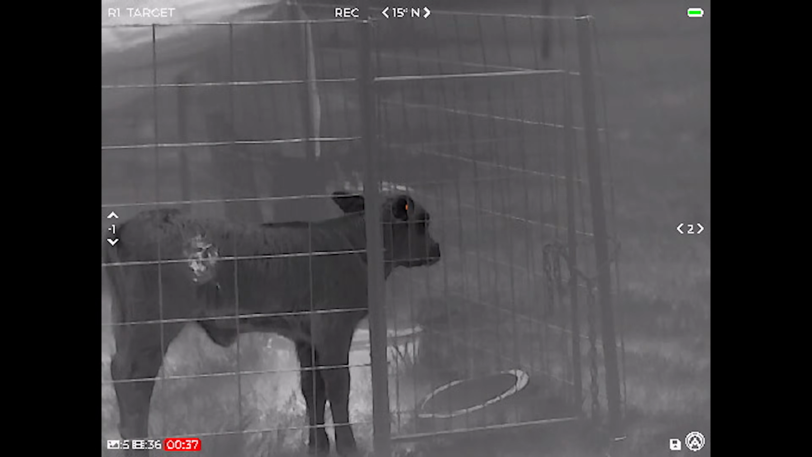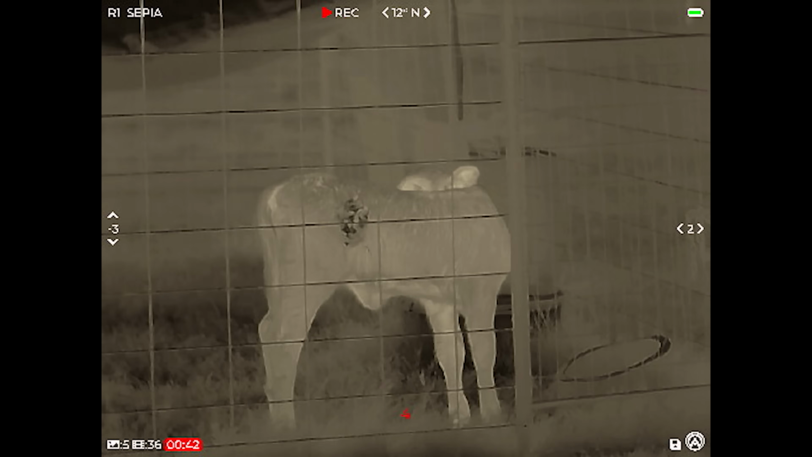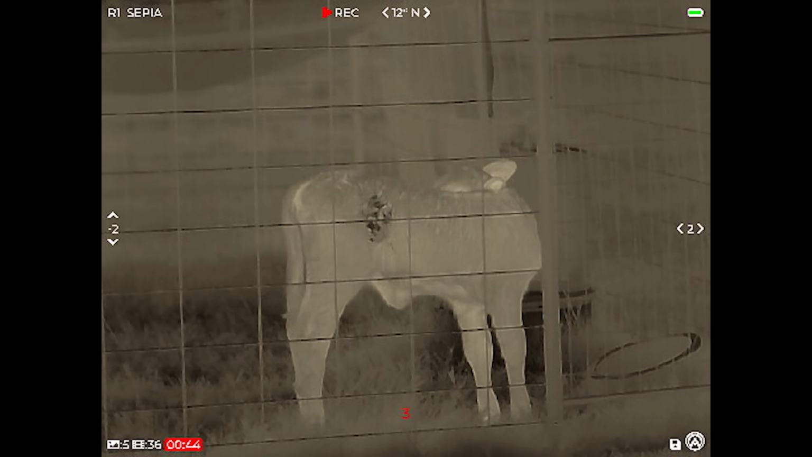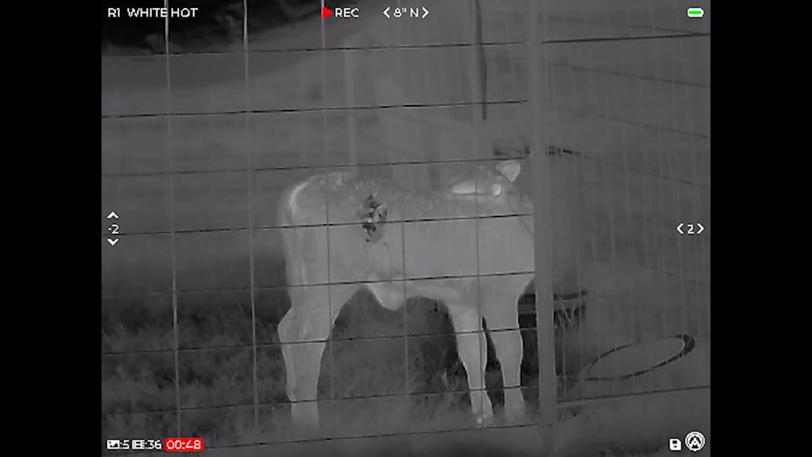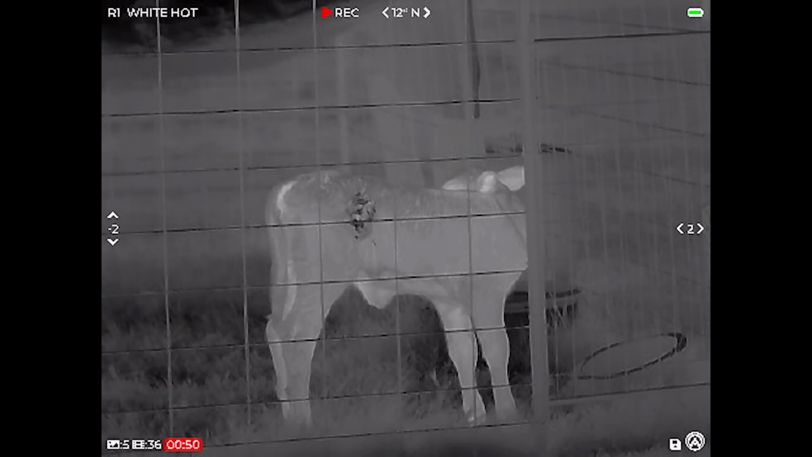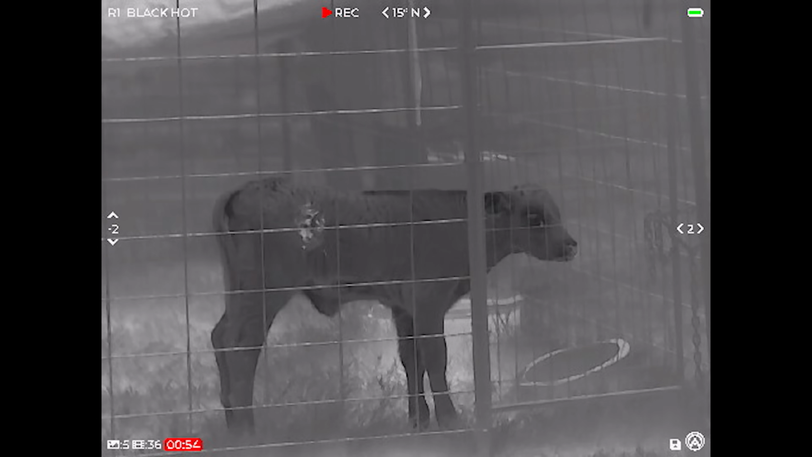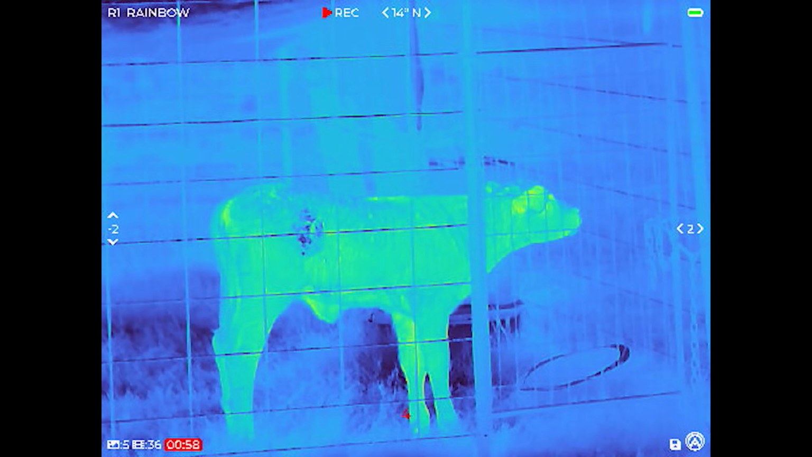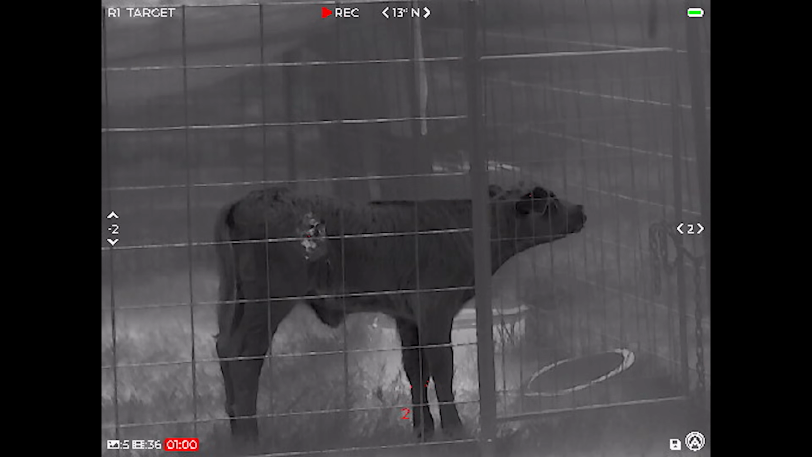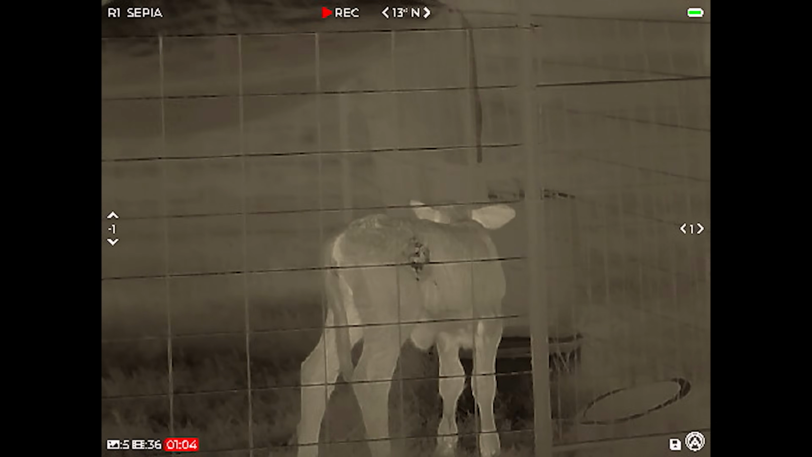So overall, the Operator 640 is a solid thermal. It comes in at a fair price point of $4,000 at the time of this video, which is on par with other 640 core thermals, but I would argue that it is built substantially better than some of the 640 core thermals. Now, the thermal imagery is a little bit more subjective because people have their preferences. I like to use the analogy of I'm a Sony shooter, I'm recording on a Sony camera. You might be a Canon guy where you like Canon colors better and you think Sony camera sensors look gross. So that's a little more subjective.